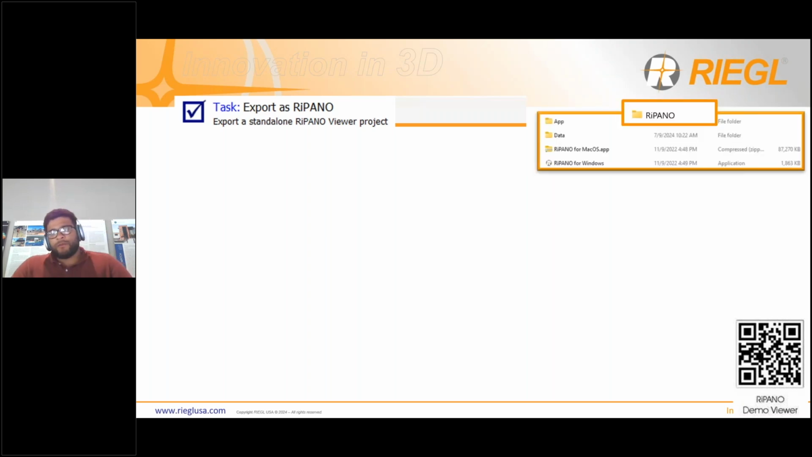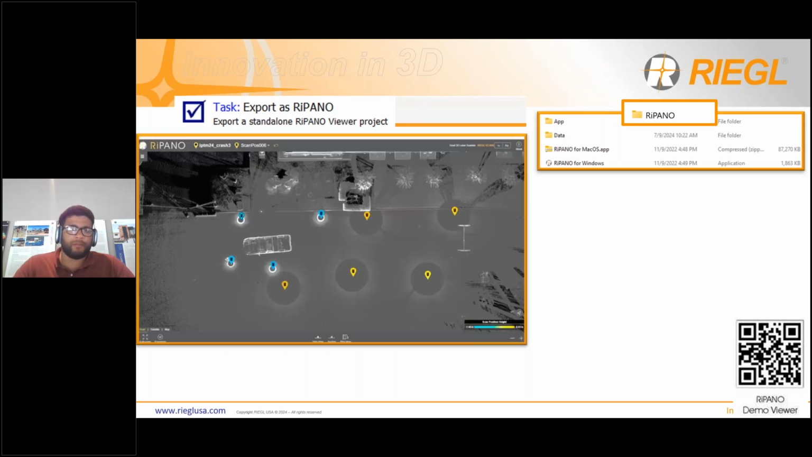First things first, when you run the tool, you're going to get a file structure. It's going to produce a folder called RIPano. Inside of that folder, there's going to be 4 files: an app file and a data file, and then a RIPano for Mac and a RIPano for Windows. The only 2 that matter to the user are the RIPano for Mac and the RIPano for Windows. All you have to do is double click on whichever one corresponds to the system you're using, whether that's Windows or Mac. In my case, I just double click on the RIPano for Windows application file and it opens up a browser that looks like this.